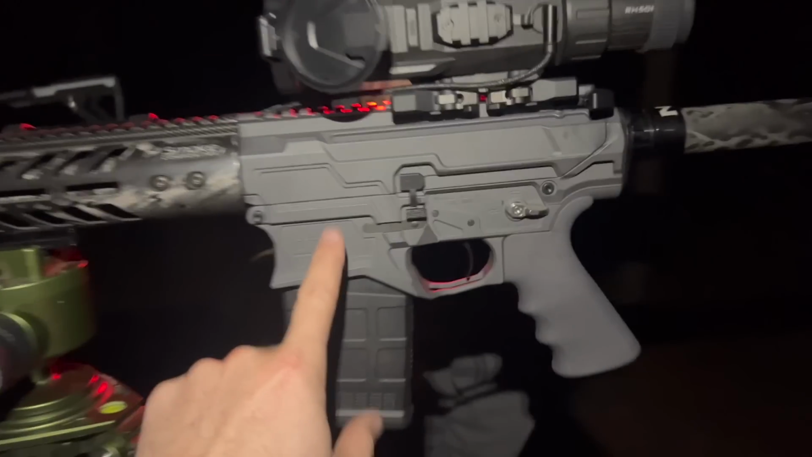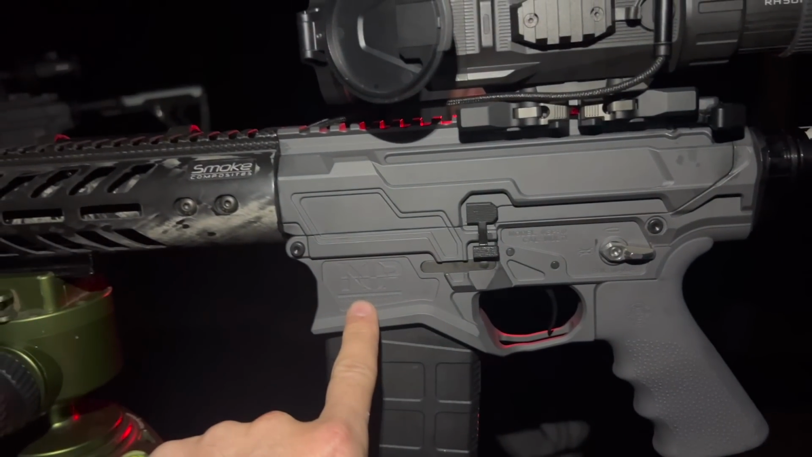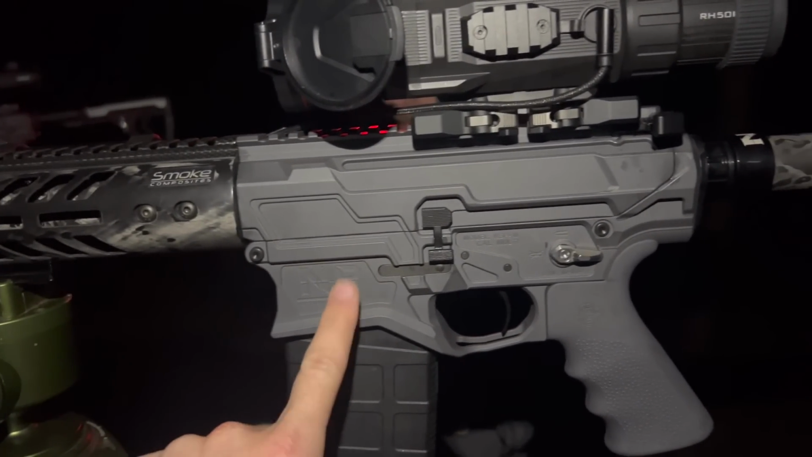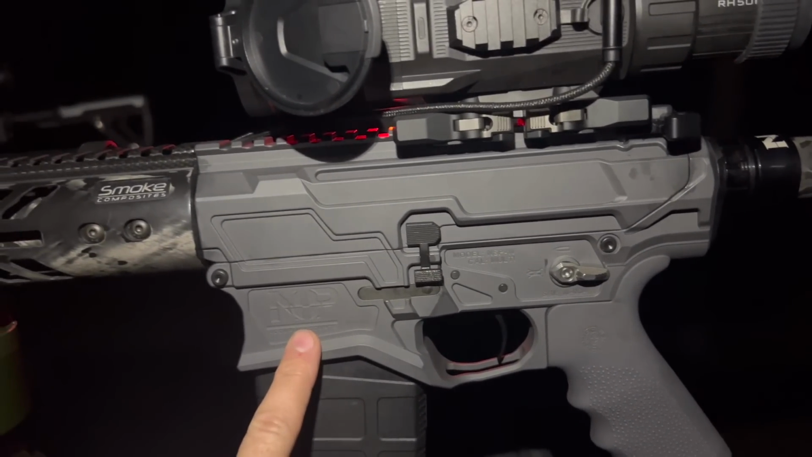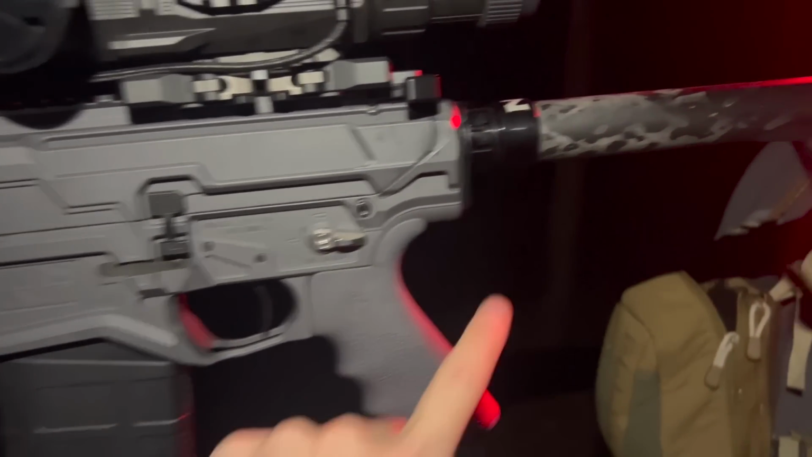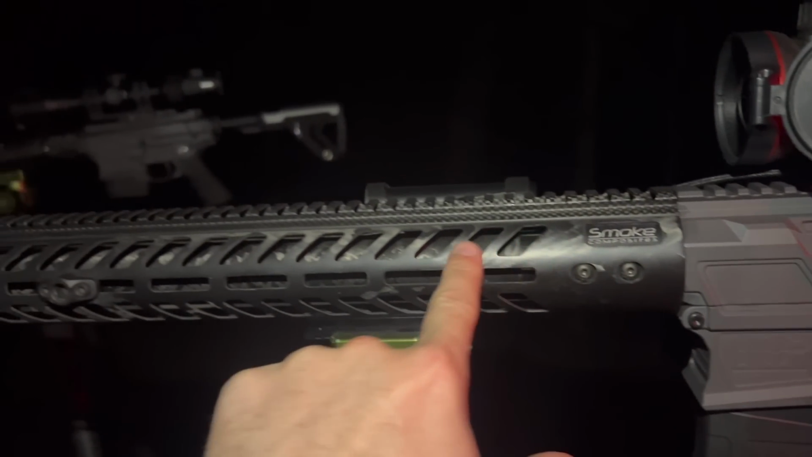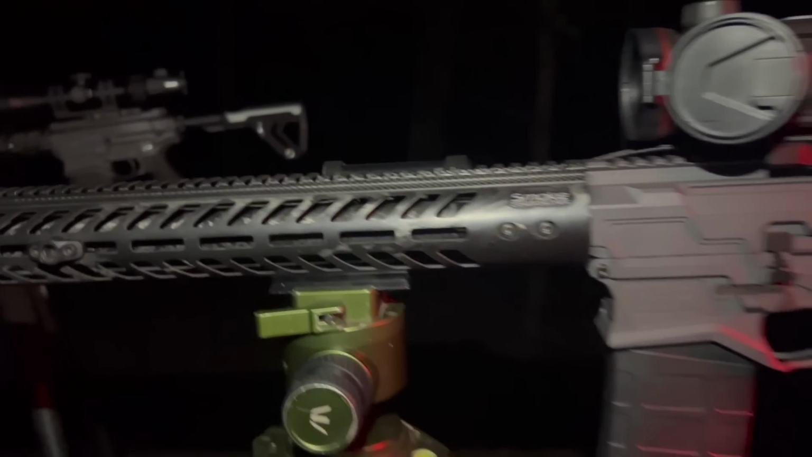And I went with his new gray ghost looking Cerakoted receiver, which my last gun was just a solid black receiver. Still got the hoe grip, but it's gray, and I still got the smoke composite stock with the smoke composite handguard.